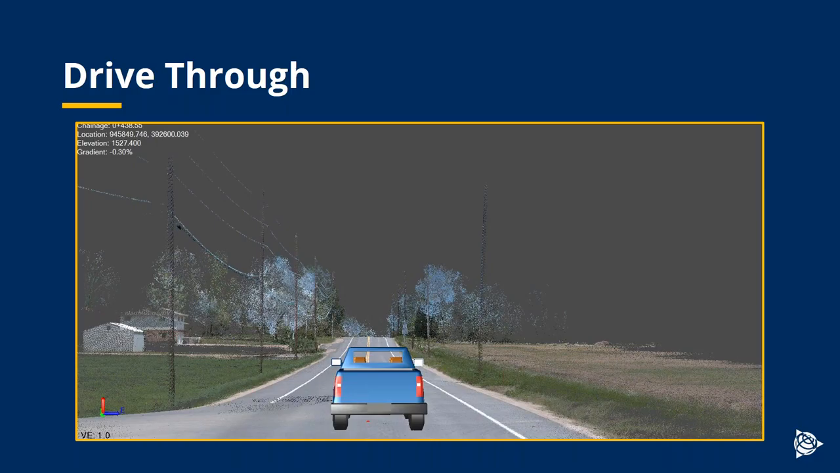This is another view of some data, colorized point cloud, a drive-through that I was playing with in TBC. This particular project, actually, I'm not sure if it's uploaded yet, but this is going to be the data set that we put on our website as a download that you can play with in TBC. It's actually in Colorado, this particular data set.